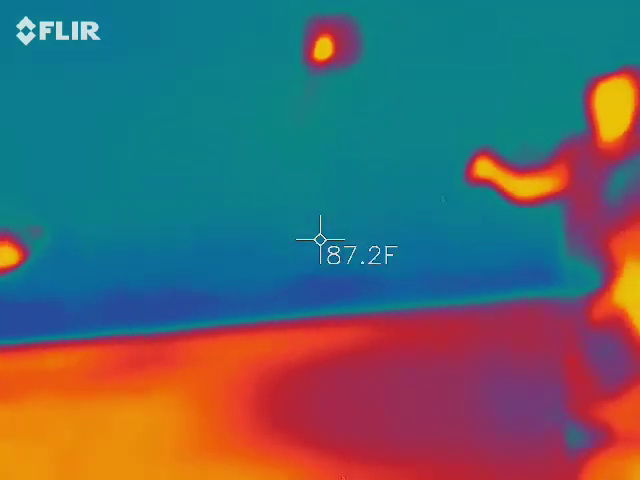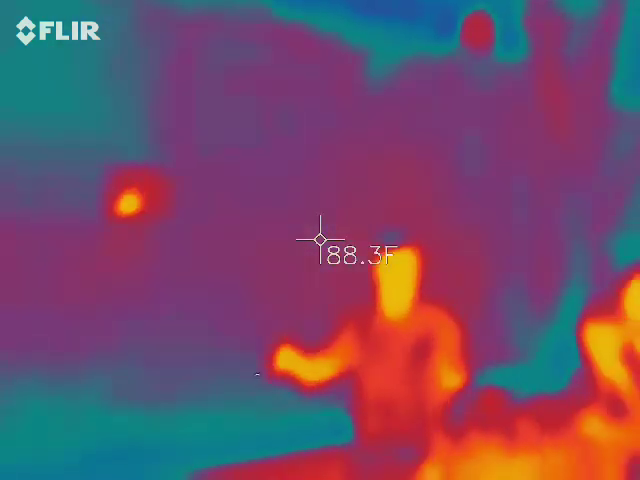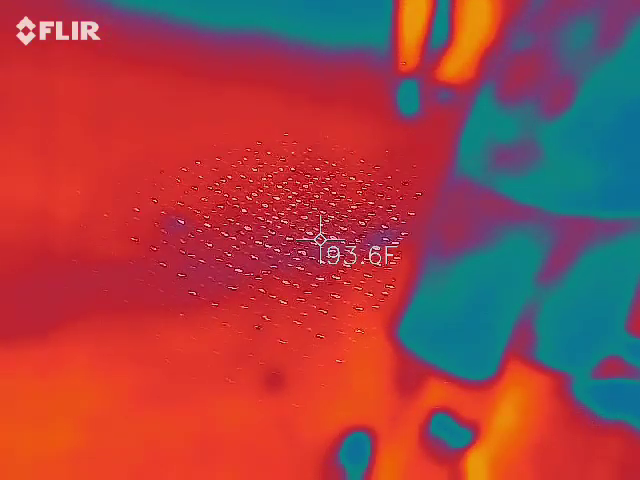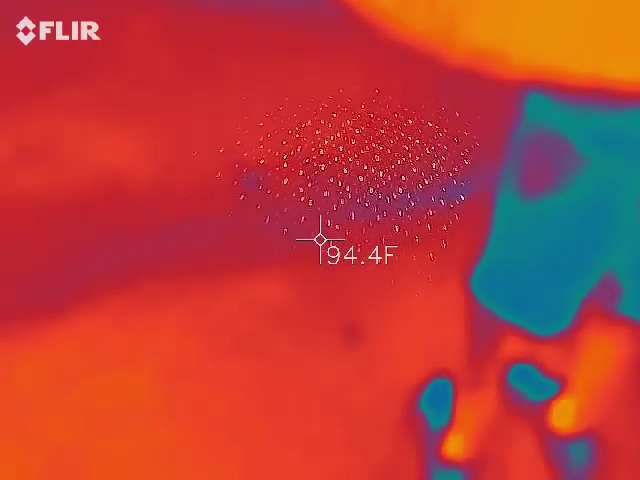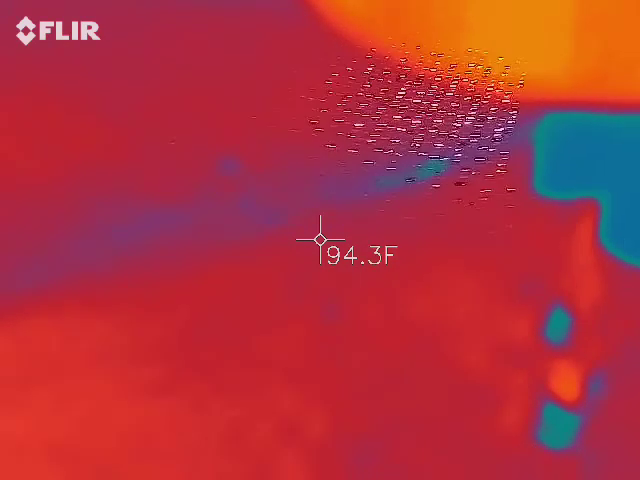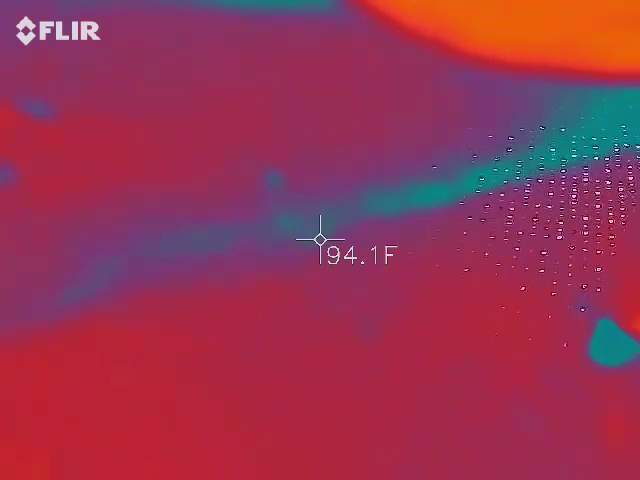So it's not a pulse. It's the heat from the exhaust fan up there. And now walk away. What cold area? Okay, there we go. So everybody see how he has that bright spot?